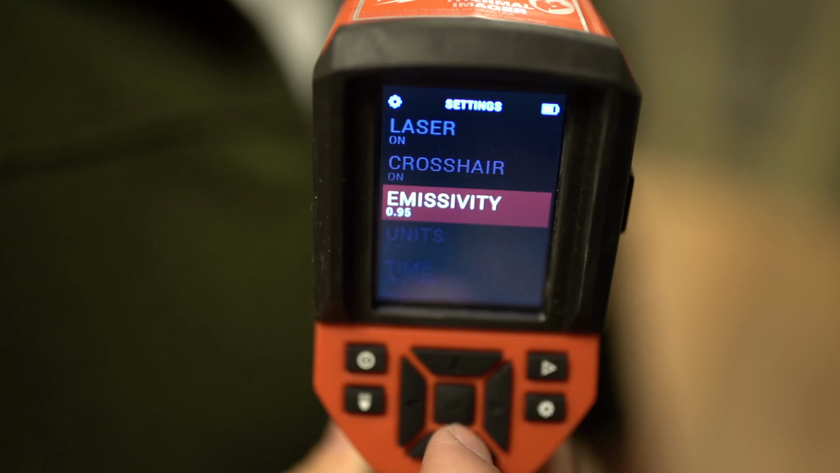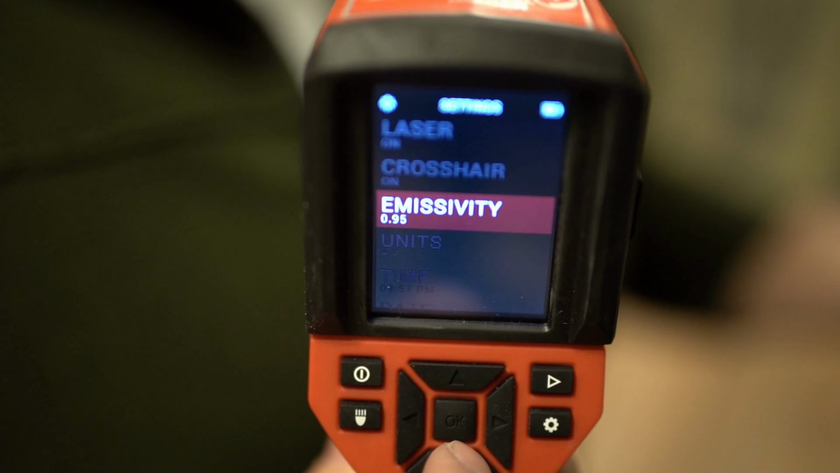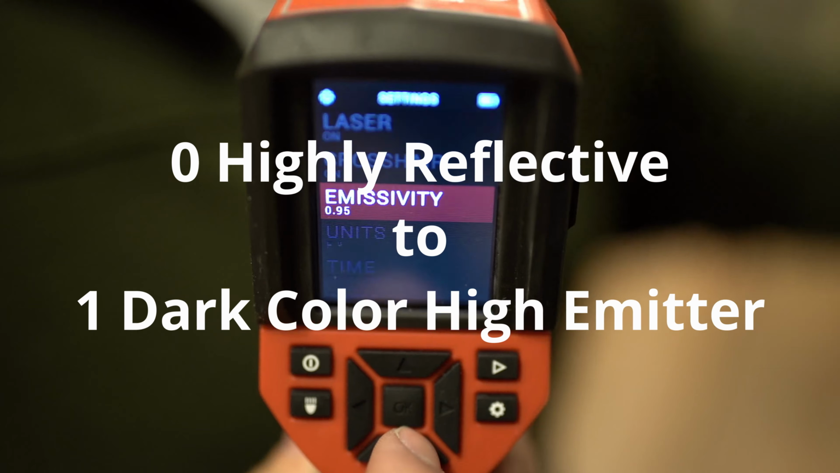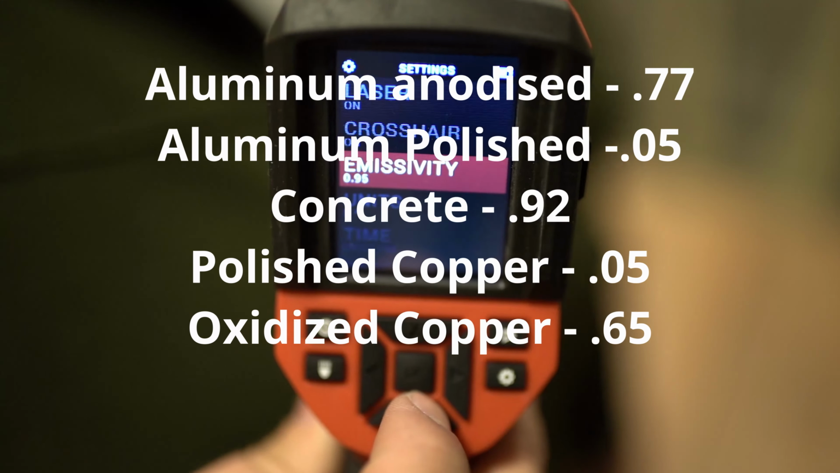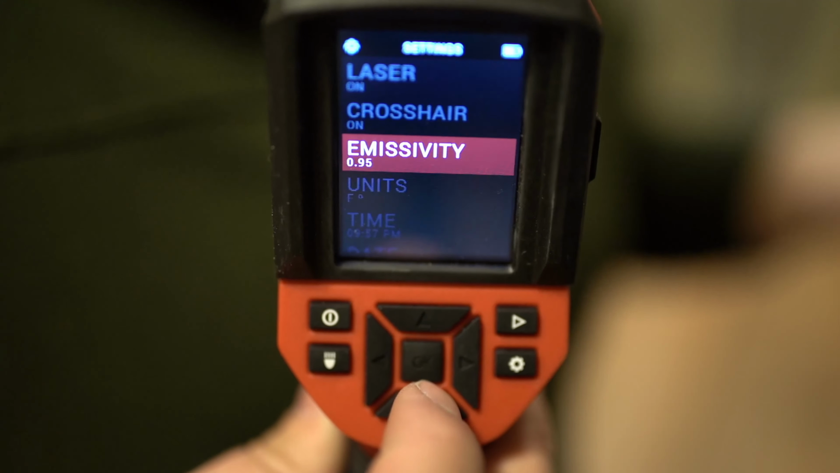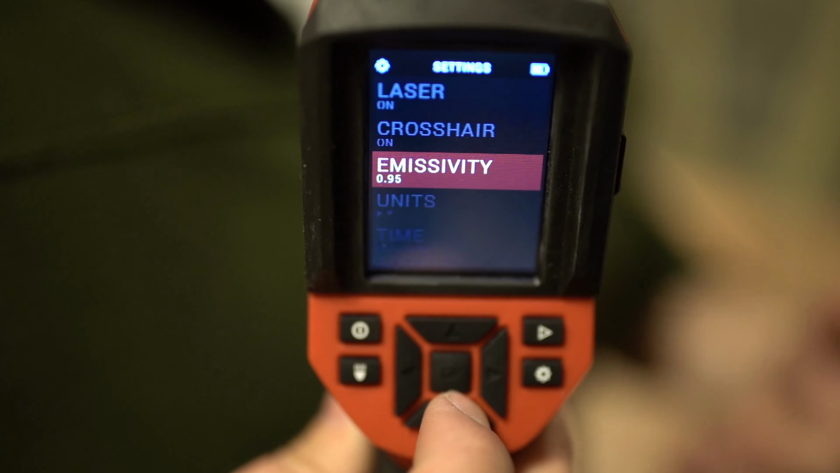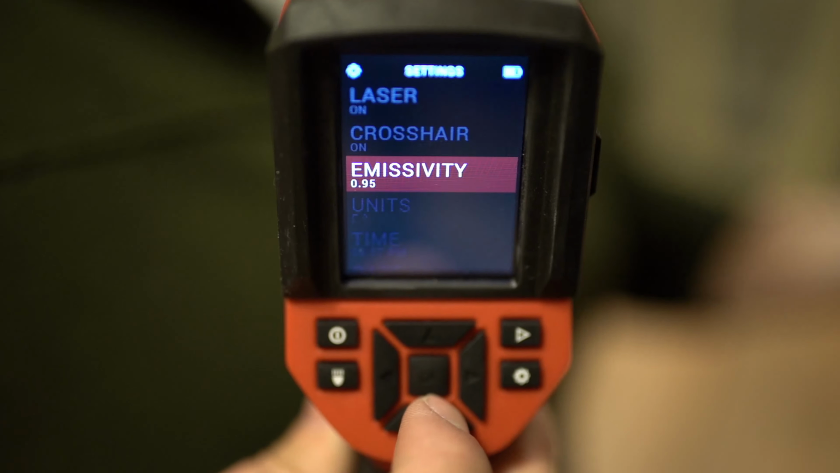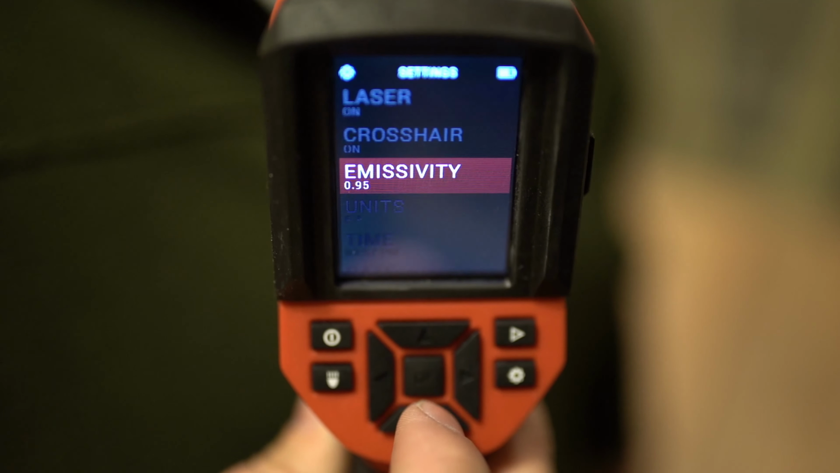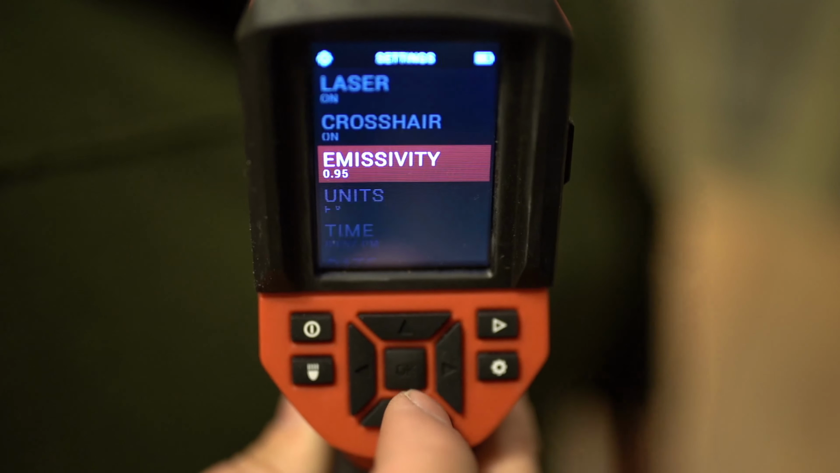But something like oil or human skin has a really high emissivity, close to 1. So the emissivity ratings are between, I believe, 0.1 and 1. Human skin, I believe, is a 0.98, so it shows that thermal energy really well. You need to be able to change this to more accurately see the materials that you're trying to get readings on. So it has different listings for aluminum, black iron, stuff like that. All of the reflective metals are going to be much lower, and some of the rougher non-polished metals will be higher. But if you can set this to match it, it helps you get a more accurate reading.